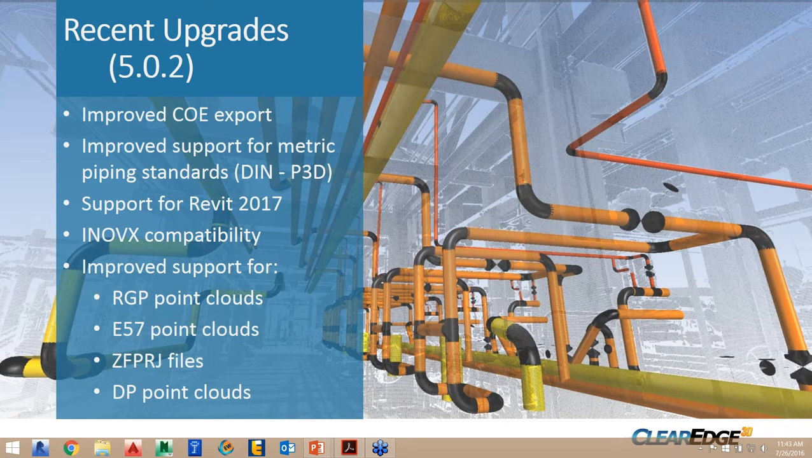We've improved our support for metric piping standards. This is particularly important for guys in Europe and really the rest of the world outside of the United States. Unfortunately, we're still stuck using the imperial system. But for the rest of the world who uses the metric system, we've dramatically improved our support for DIN, particularly in the Plant 3D setting.